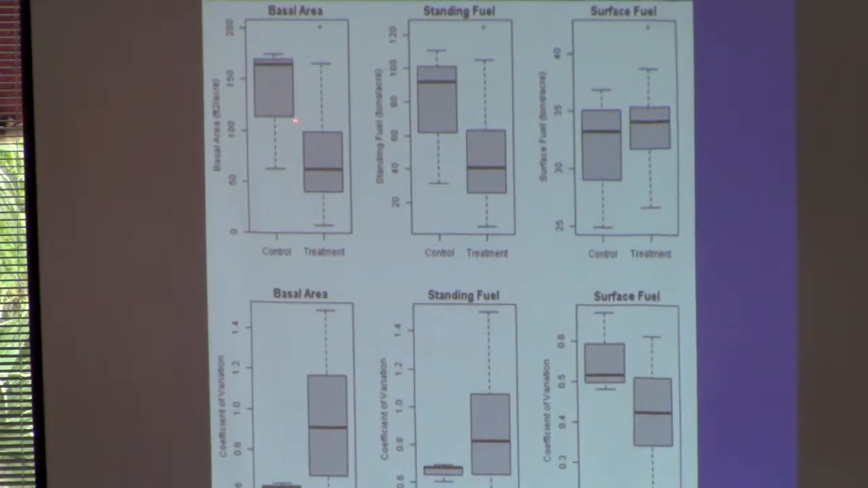And then I also predicted these other two variables, standing fuel and surface fuel, as ancillary variables with this imputation approach. In each plot, on the left is the control and on the right is the treatment units. So you can see much higher basal area in the control than in the treatment. Same with standing fuel. And not so much of a difference in surface fuel.